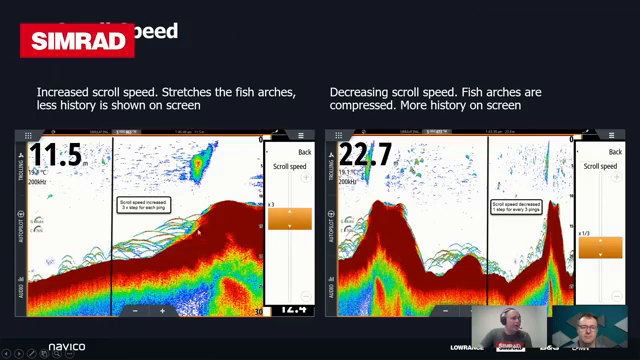For every ping, we're moving 3 pixels or 3 steps across the screen. On the other side, we're only moving across 1 for every 3, so it makes the image more dense and more condensed. Depending on your boat speed or the terrain that you're moving over, you can make those adjustments. Normally, to be honest, I just leave this in normal. I don't find a lot of purpose for making changes to this one.